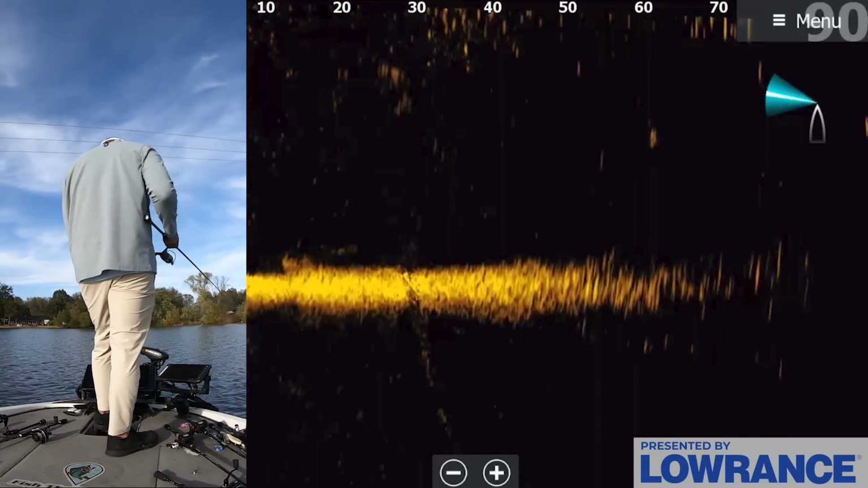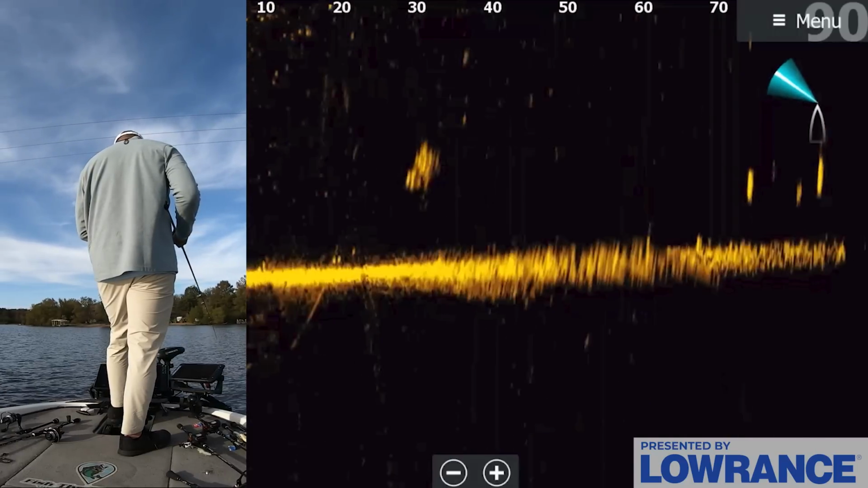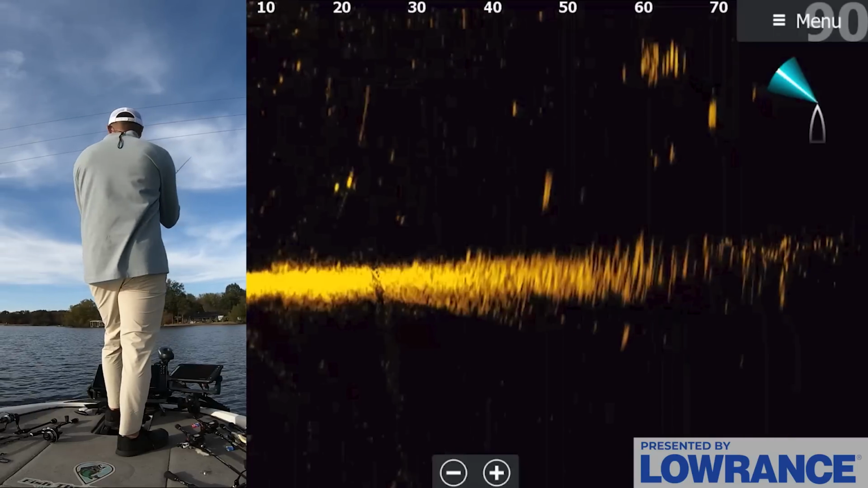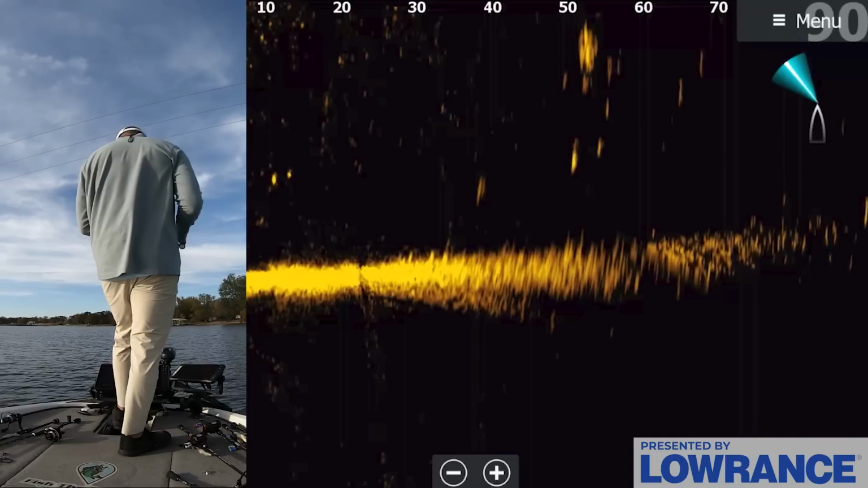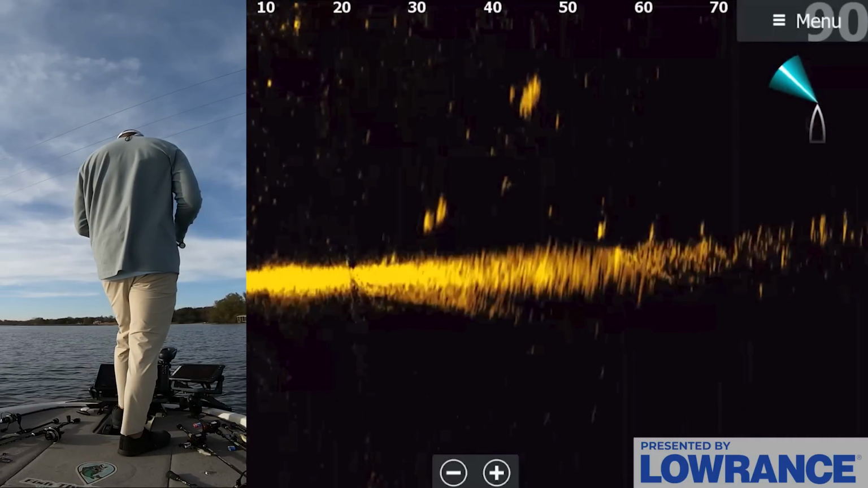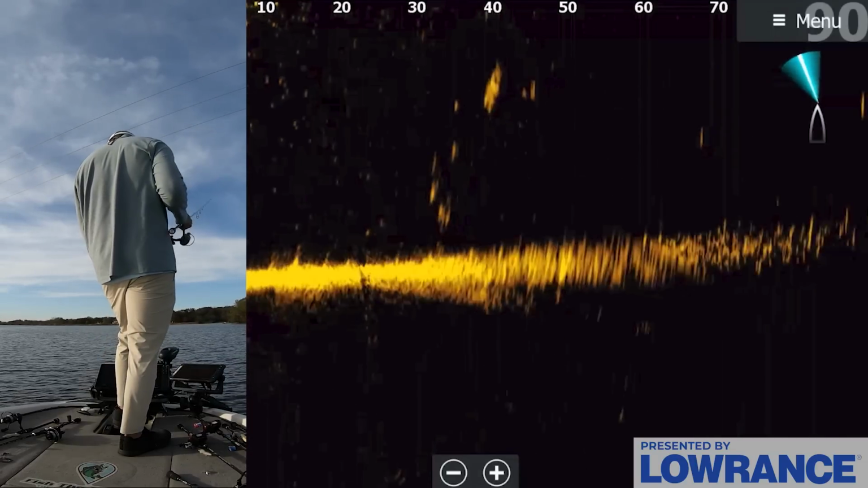My active target is set pretty hot, so the small dots you see on the screen are going to be pretty small fish. The bigger blobs are going to be your bigger bass, but a lot of these random blobs are not even bass. A lot of these random blobs are just carp and junk. There's a lot of trash fish in this lake. So there are other lakes where like 90%, oh, there's one, he's on it, come on.